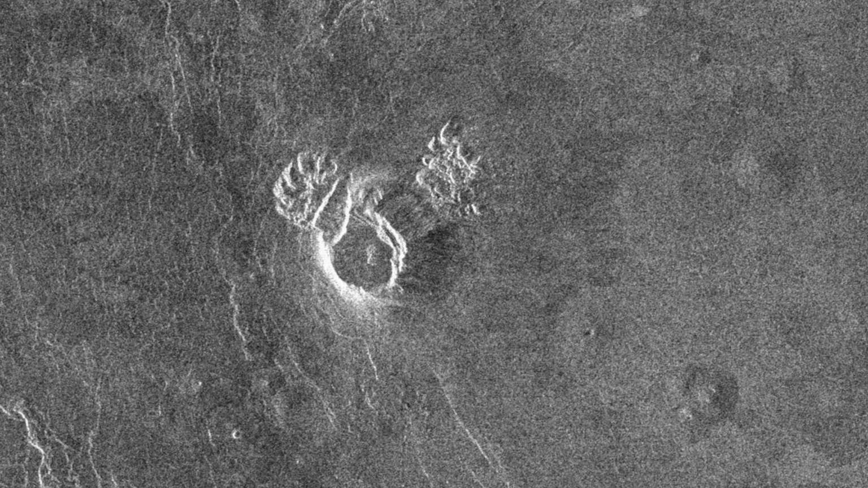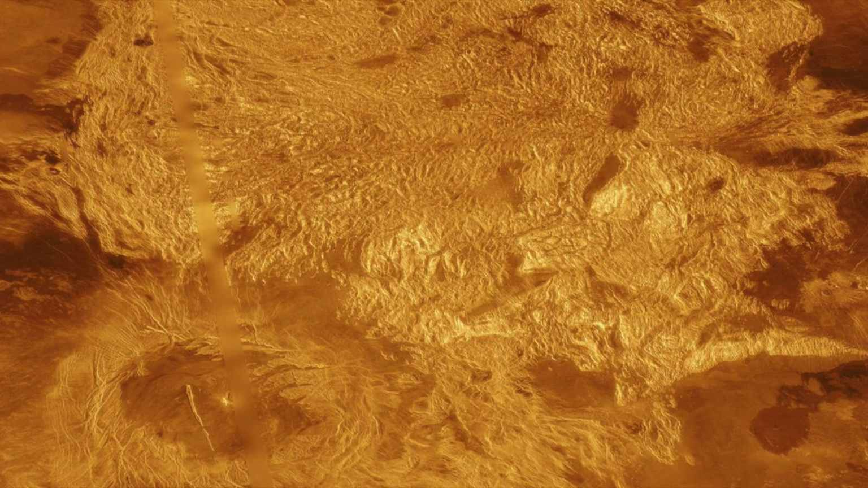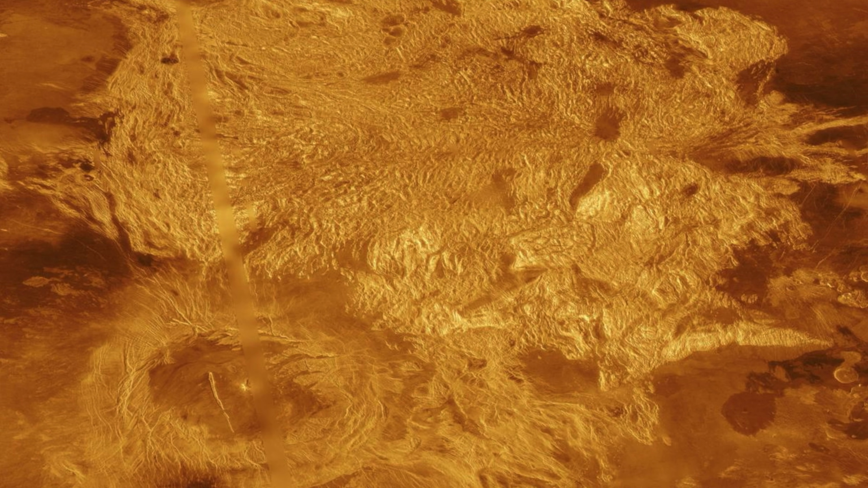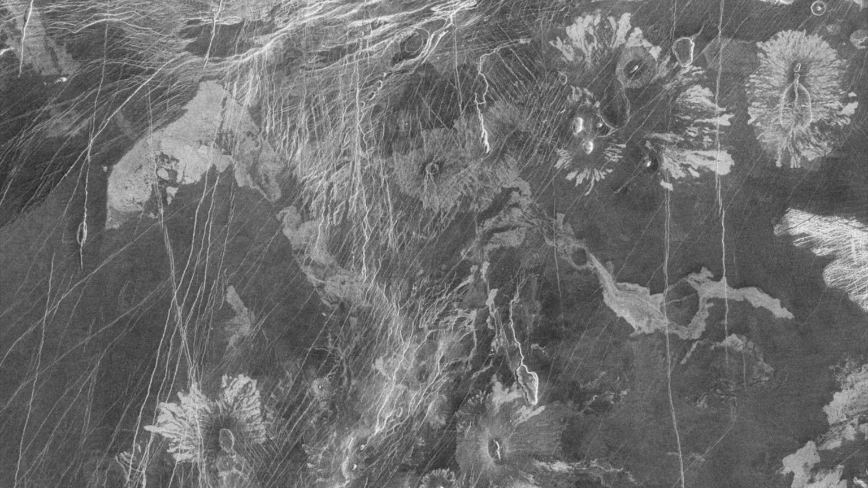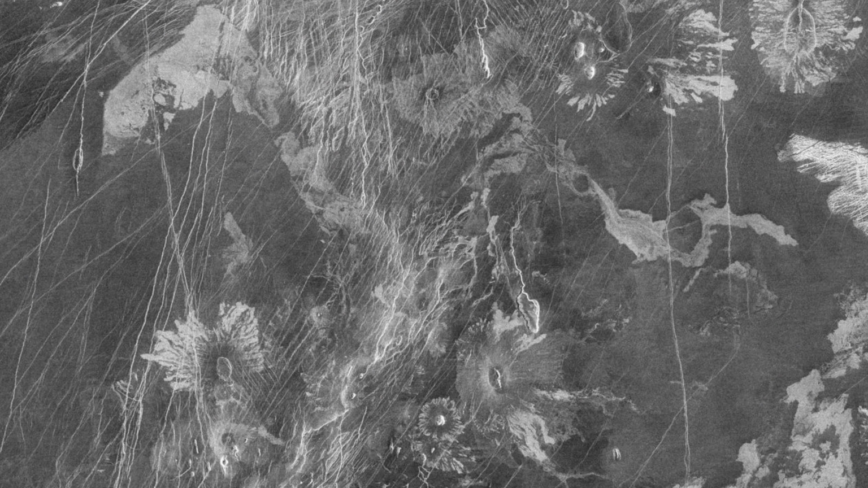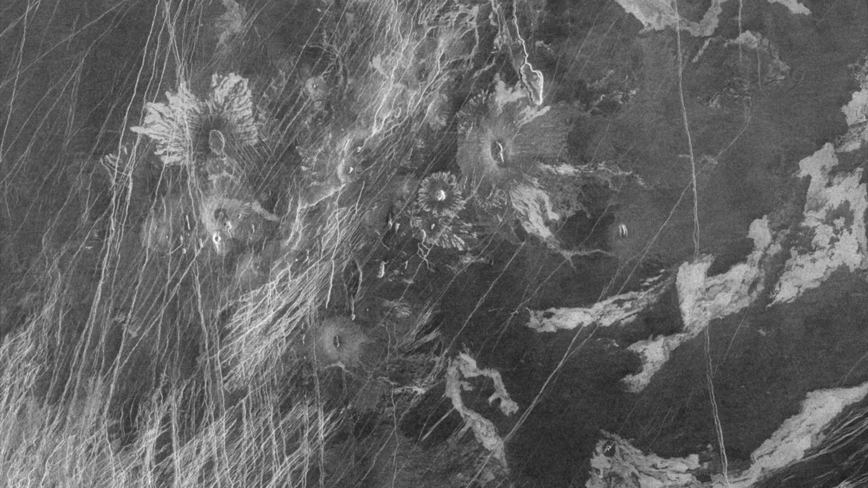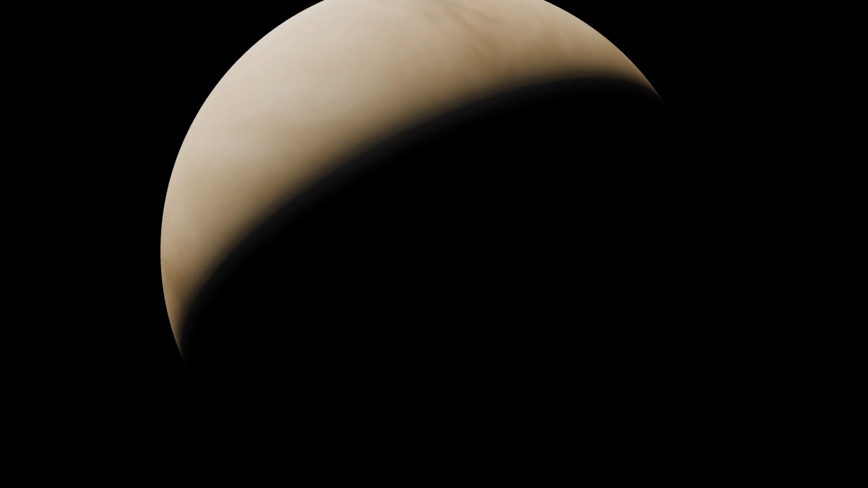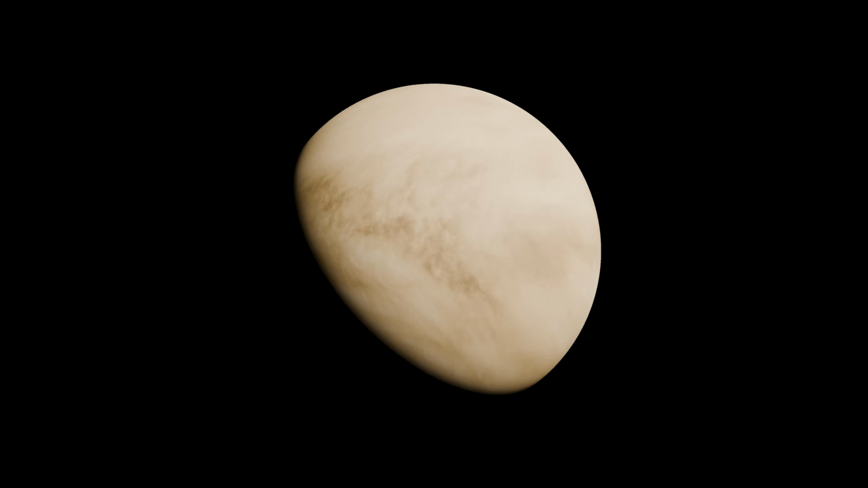The cloud cover obscures the surface, but radar allows us to see through it, a planet of extremes. This region displays a network of ridges and grooves, potentially formed by tectonic forces. The radar signal's strength varies, indicating differences in surface roughness.